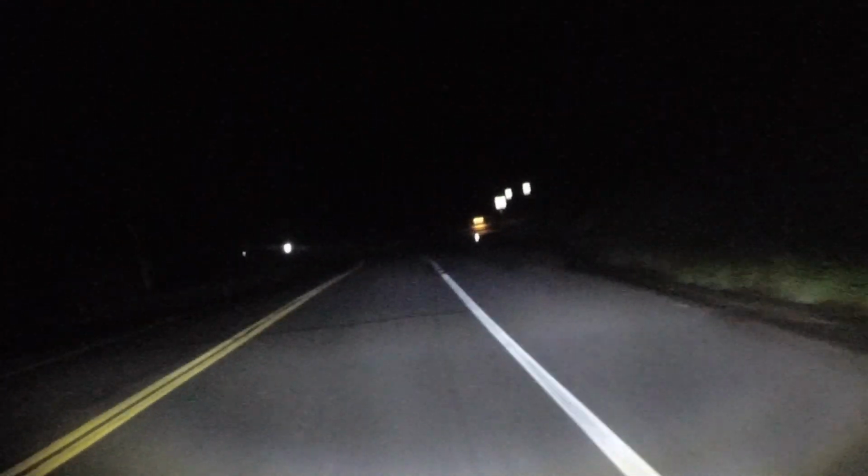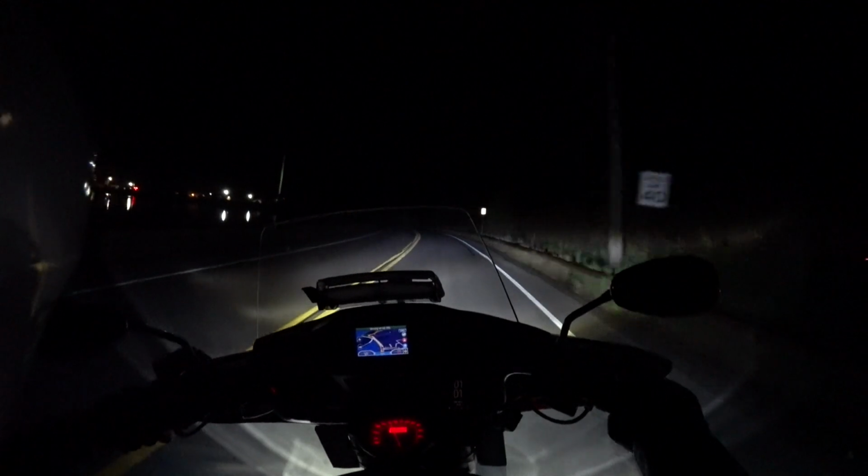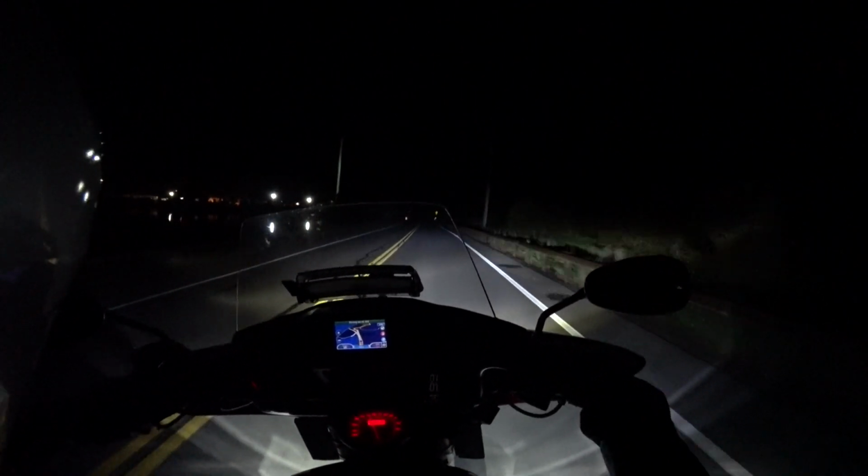You have to still look out for cars that may cross a double yellow, or you know, God knows what the hell they may do. So you have to be mindful. And riding at night, you always want to be mindful.